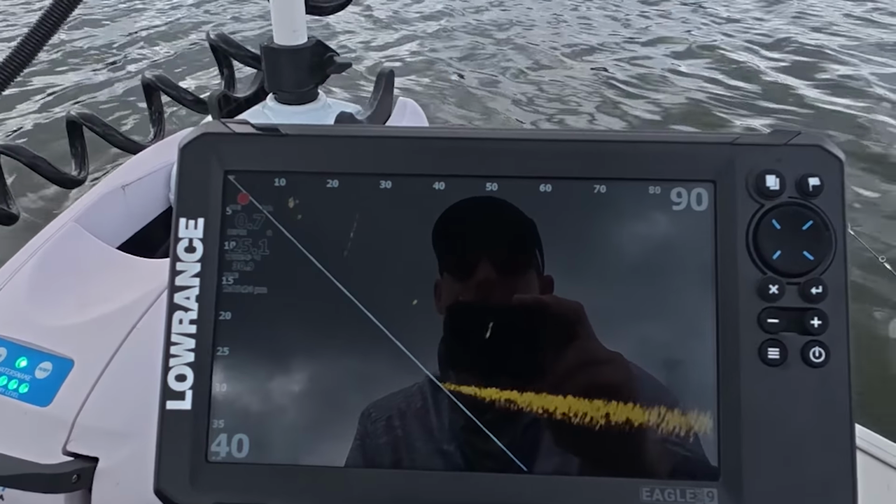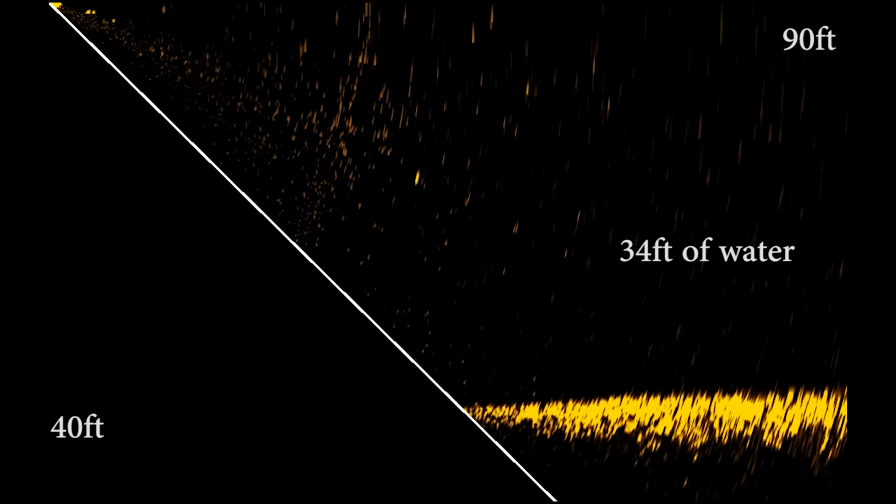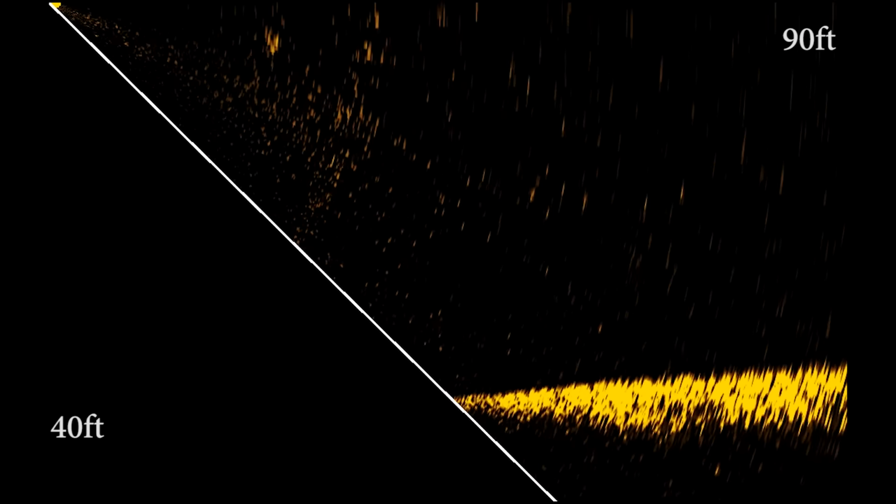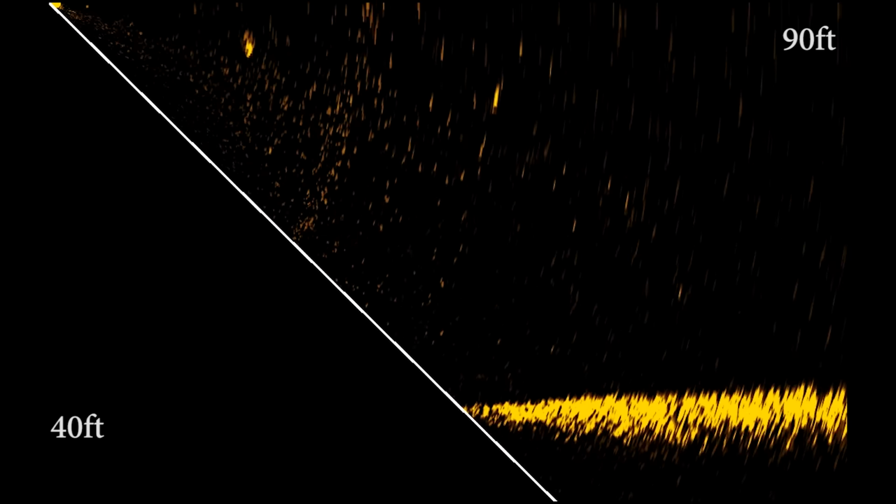Right, we are in post-production at home looking at the recording now. As you can see, it does not show the distance out or the depth, but it is 90 foot out, 40 foot down, but we're in 34 foot of water. And you can see a fish sort of mid-column coming towards the boat there. And you can see a bit of bait up the top there around that 20 foot mark.